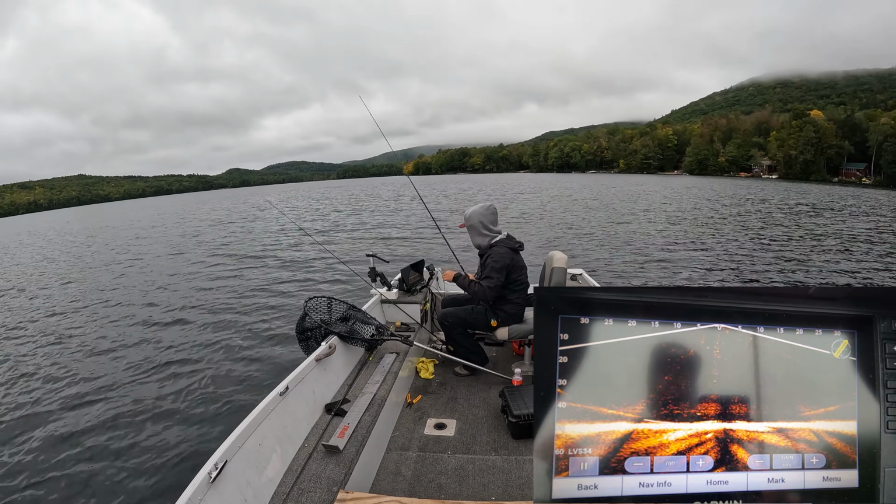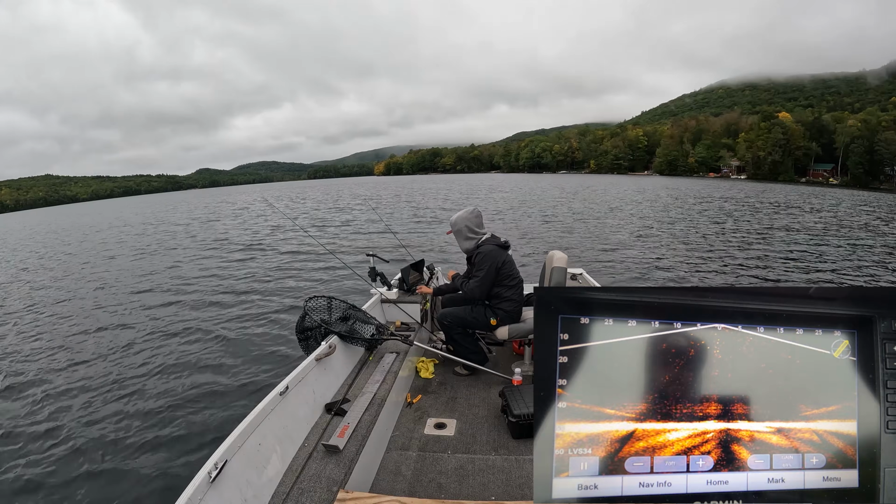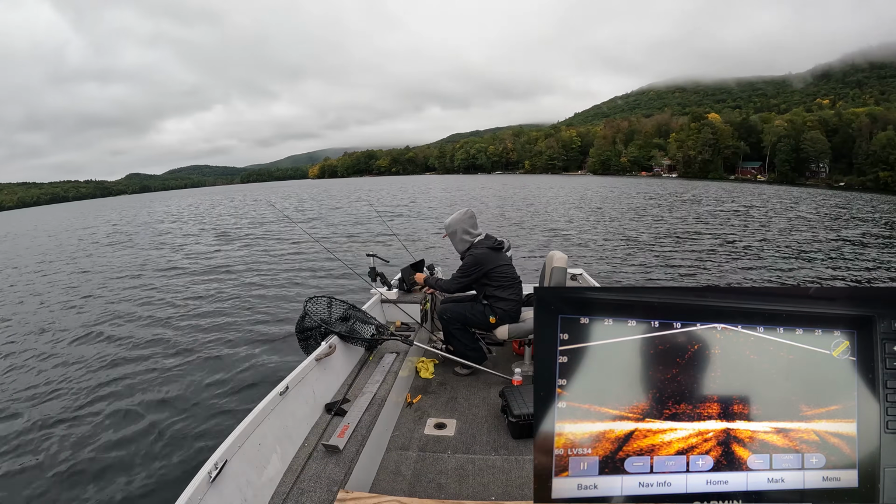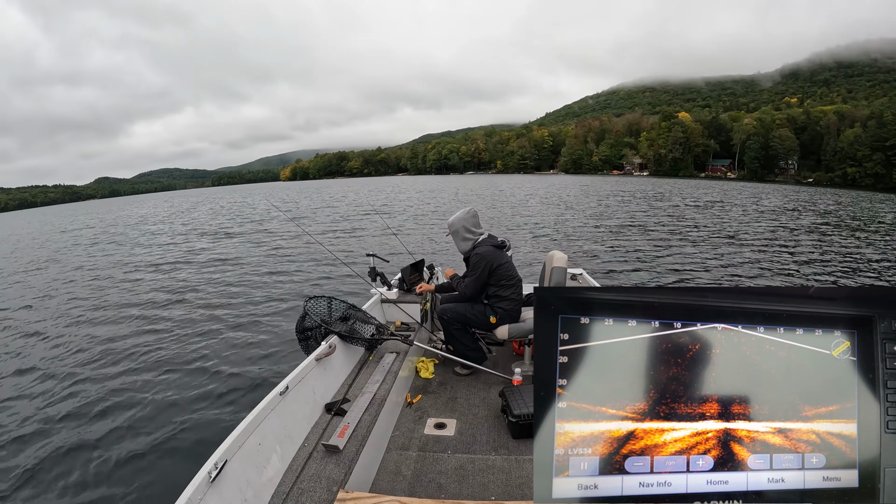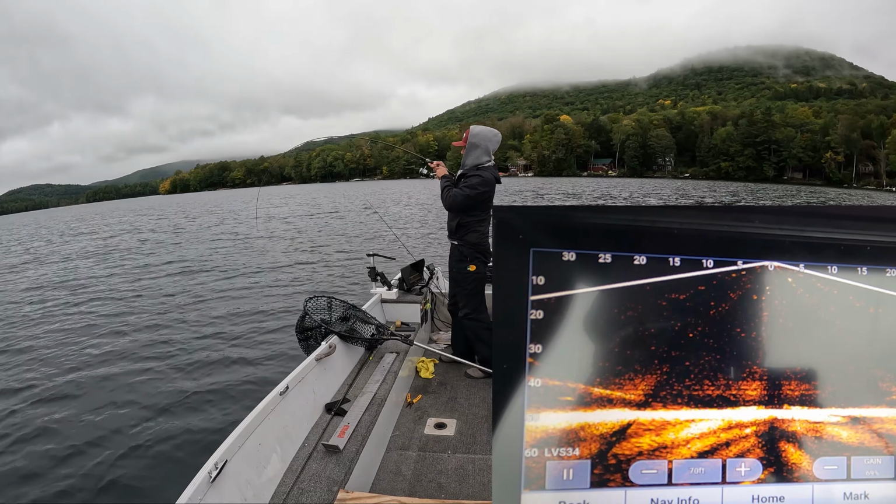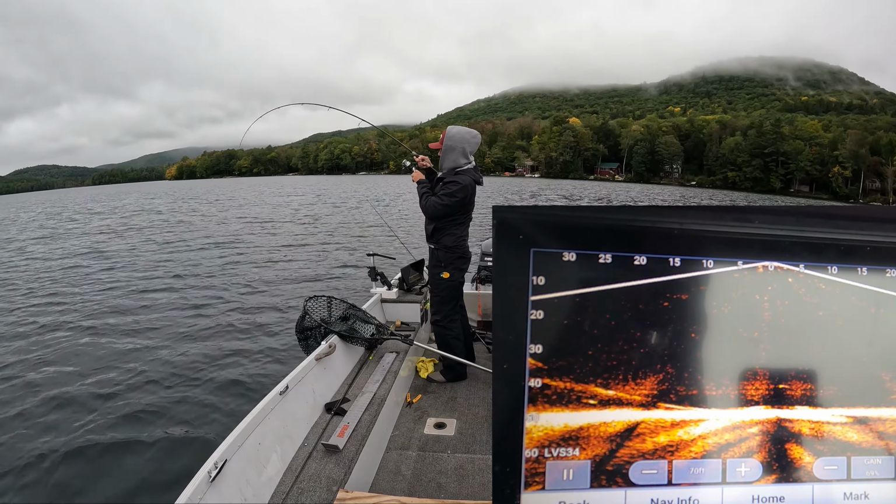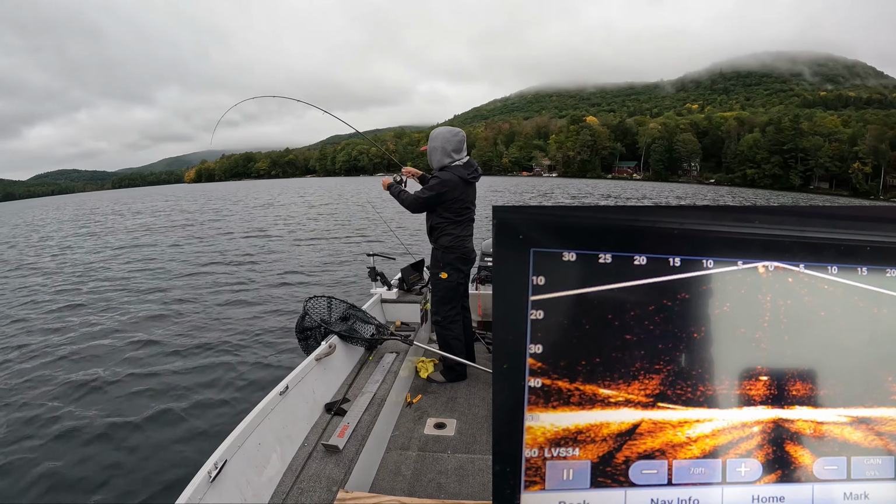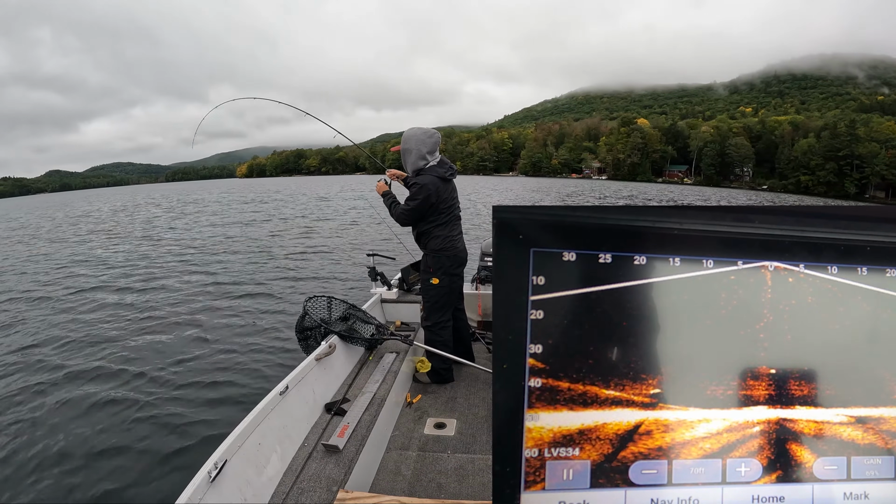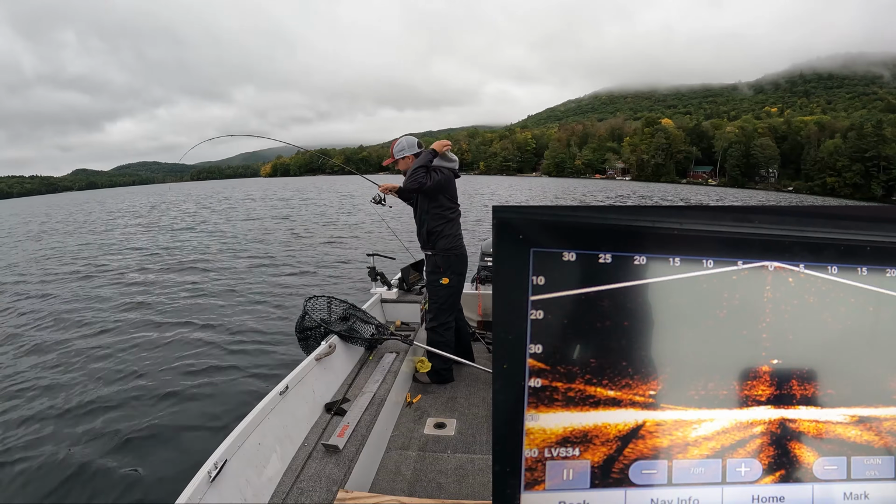And one thing I can do to make some noise slash visuals in the area is put on a spoon. Got him. That's a bigger one. What is going on?